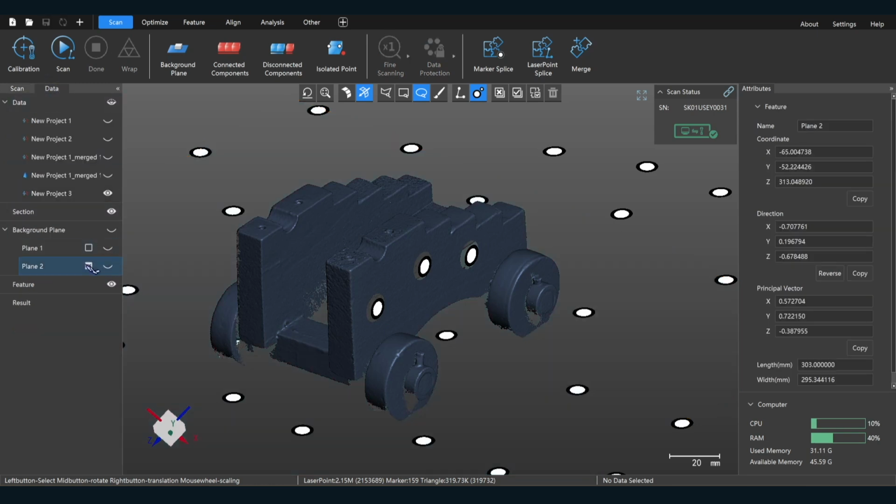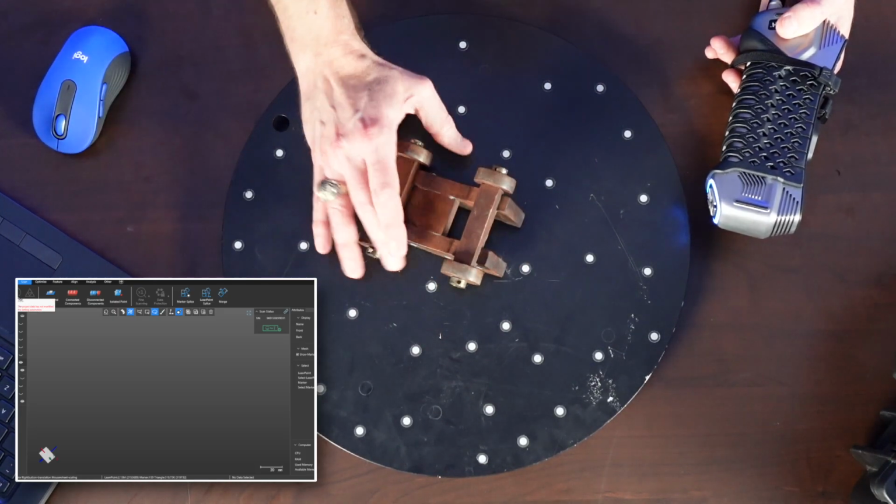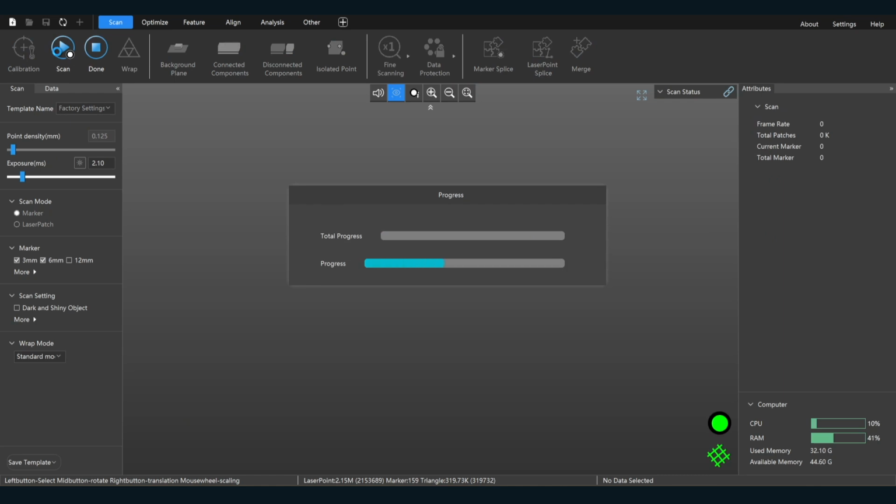All right, turn this off. That looks fine. Okay, now we're going to flip the part here. I always check my point density. Looks good. Do a marker point scan.